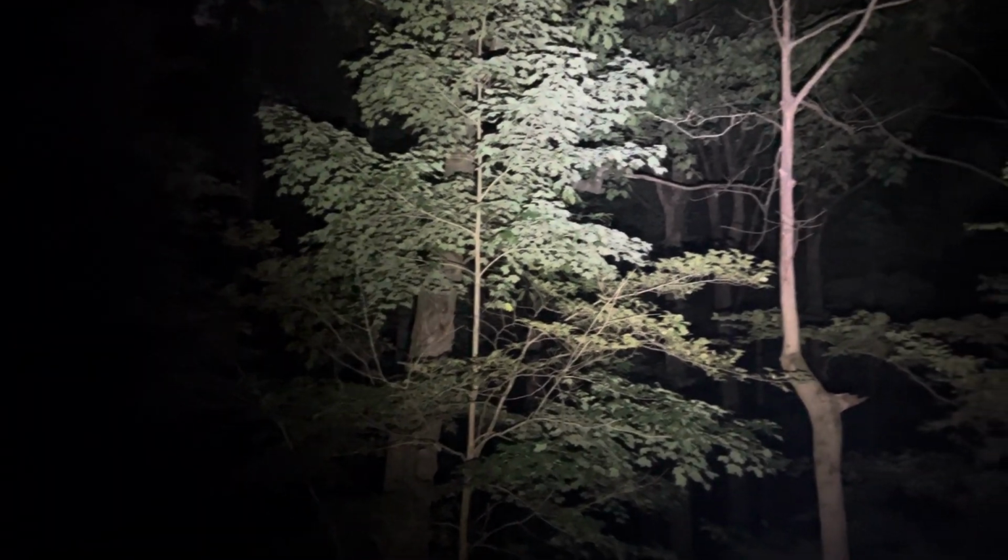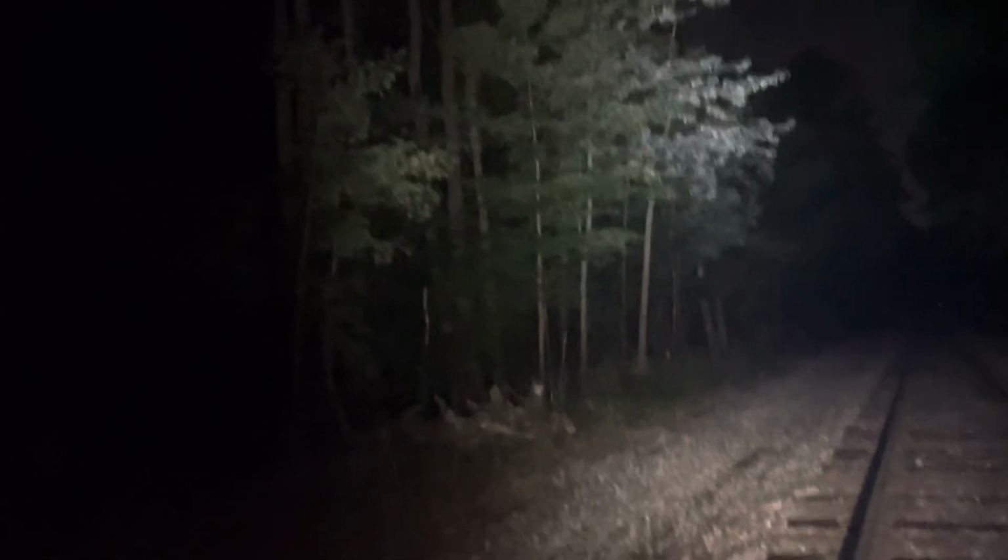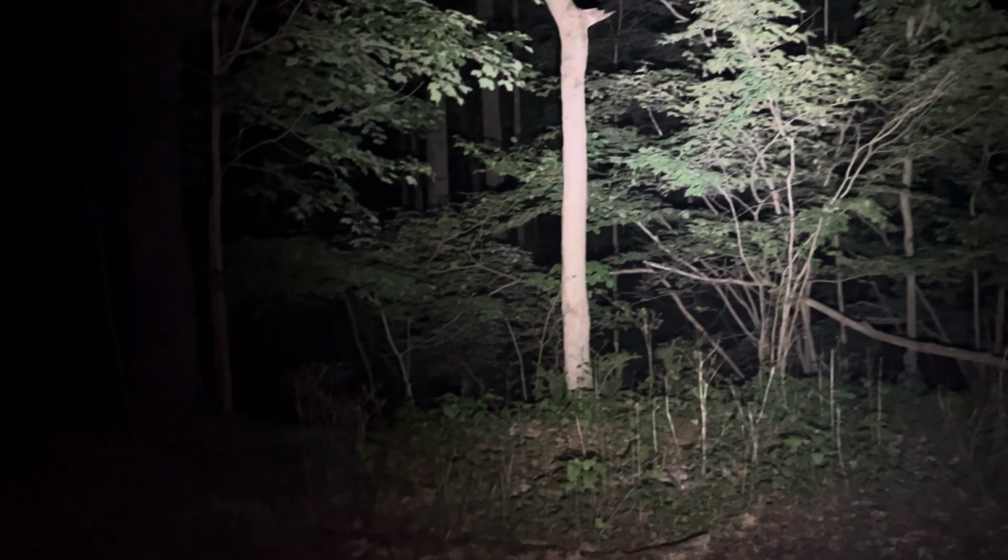And I am going to try to pan into the trees. I have no idea if this thing will work on picking up large birds. I heard a sound this way.